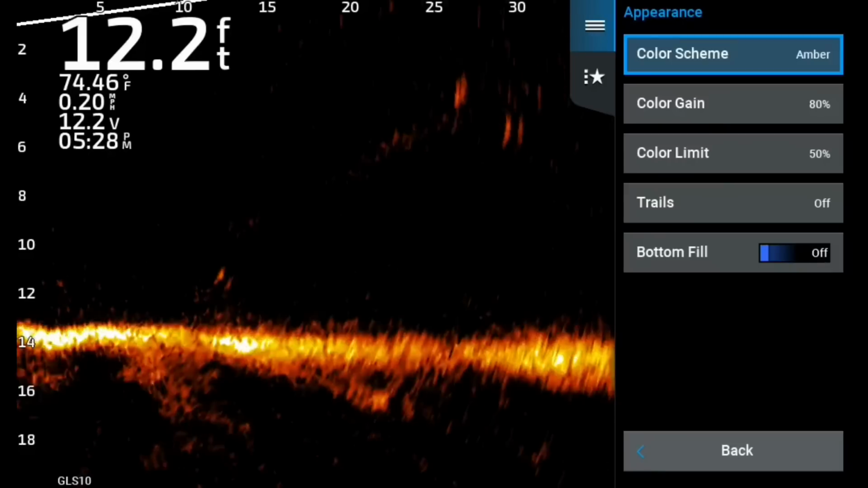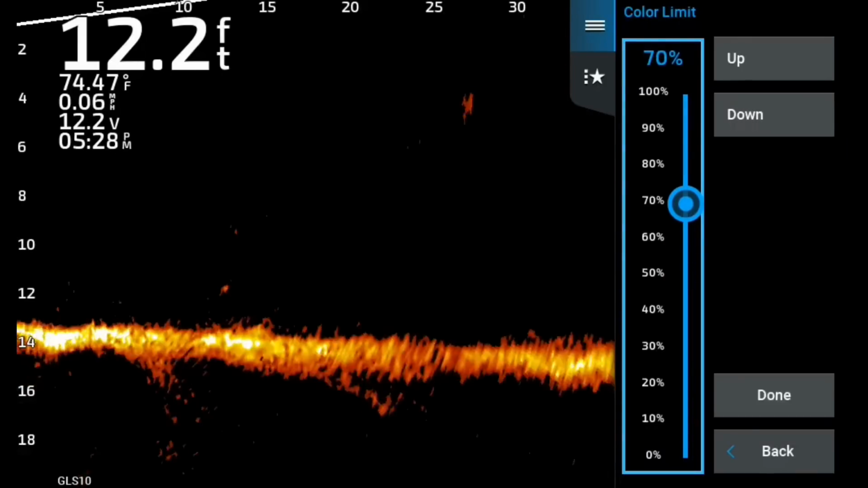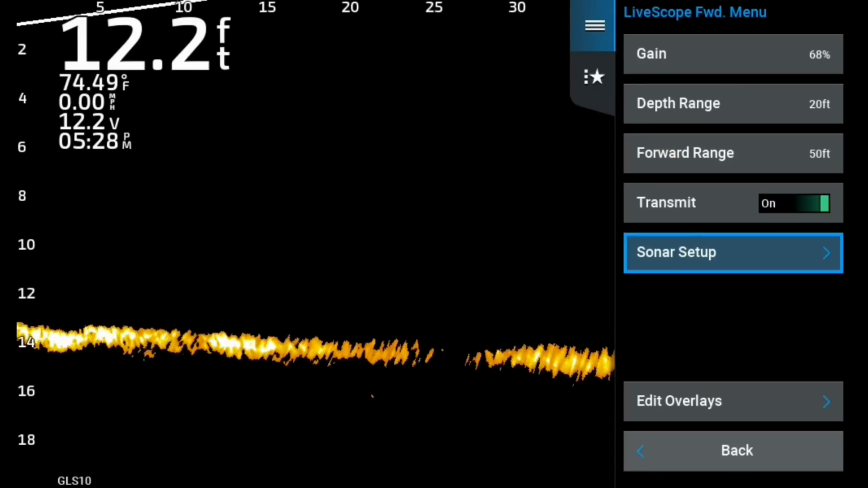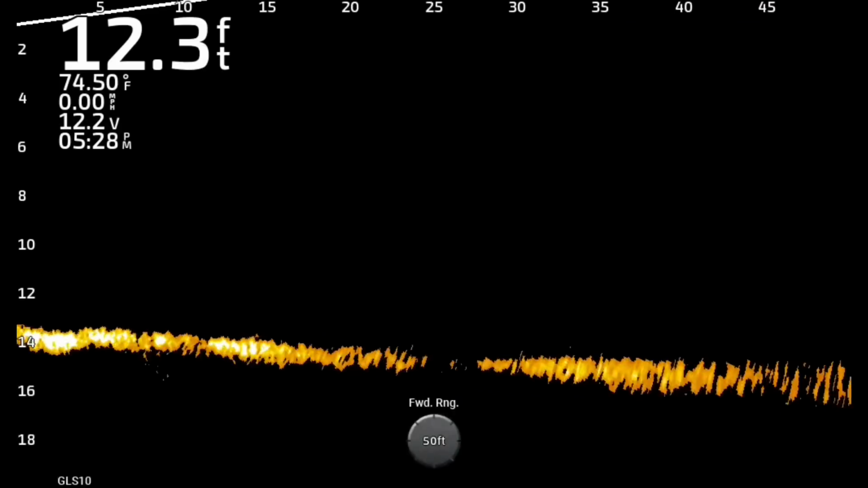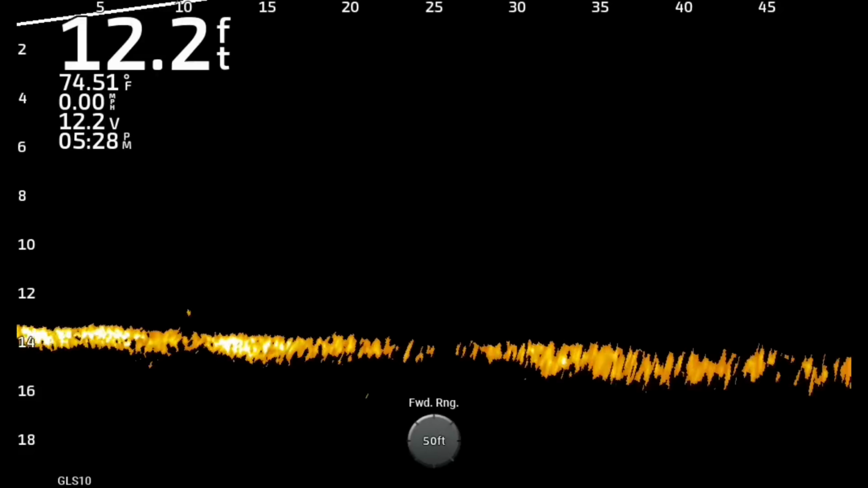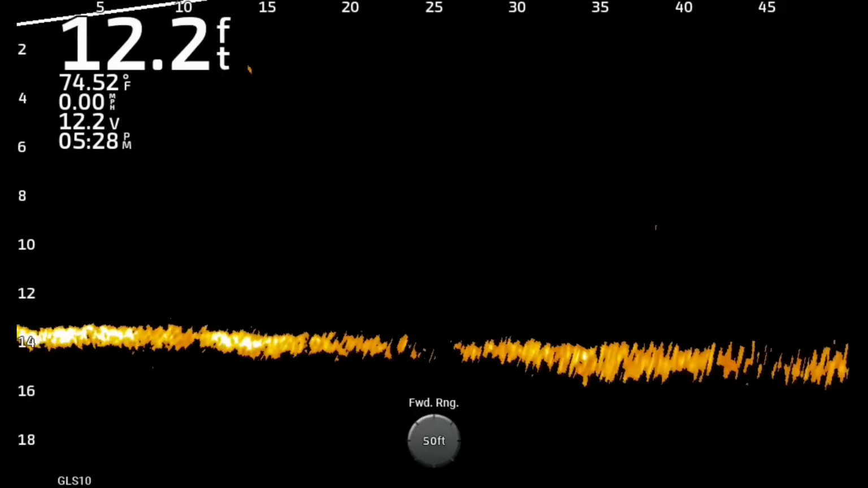Now we're going to jack it up to 100%. And here we go. Might as well just call this Mega Live. That's what that looks like. It looks like crap. 68 gain, which is a great number. Can't see nothing, man. I literally had trouble finding my bait when it's coming.